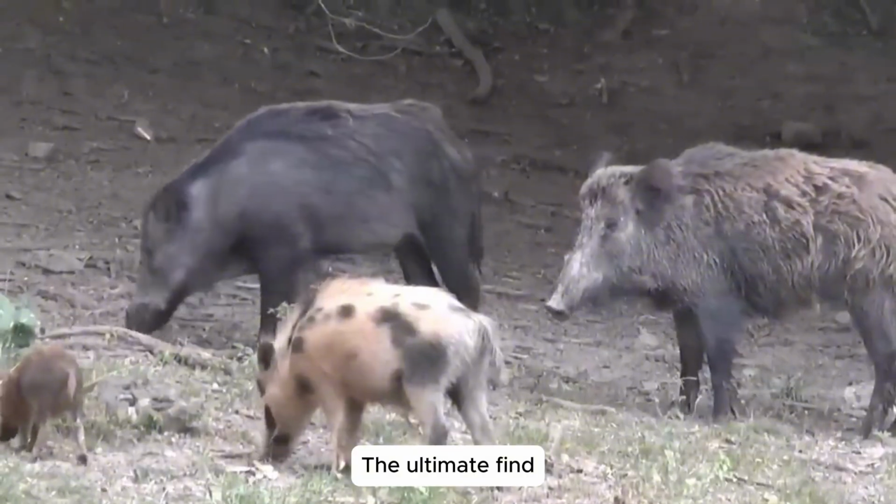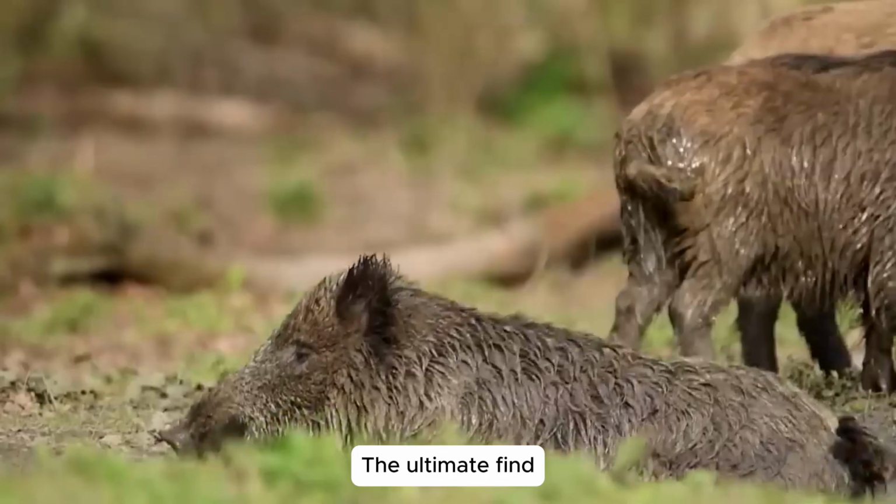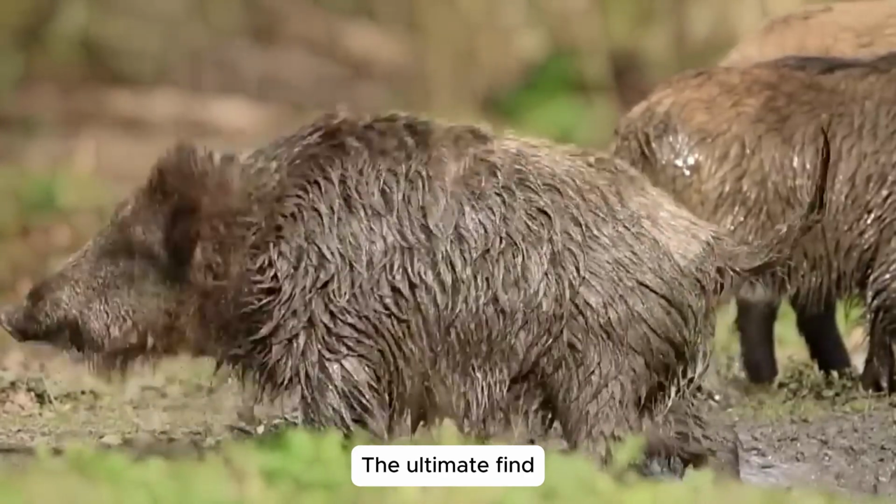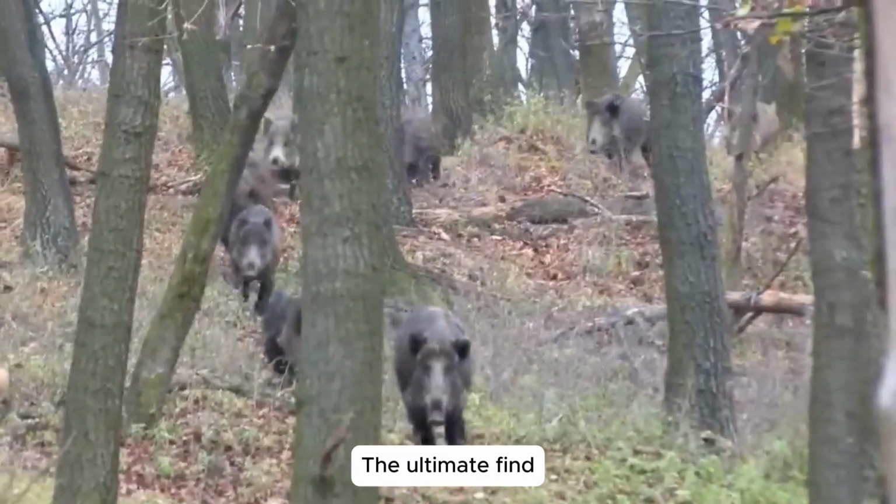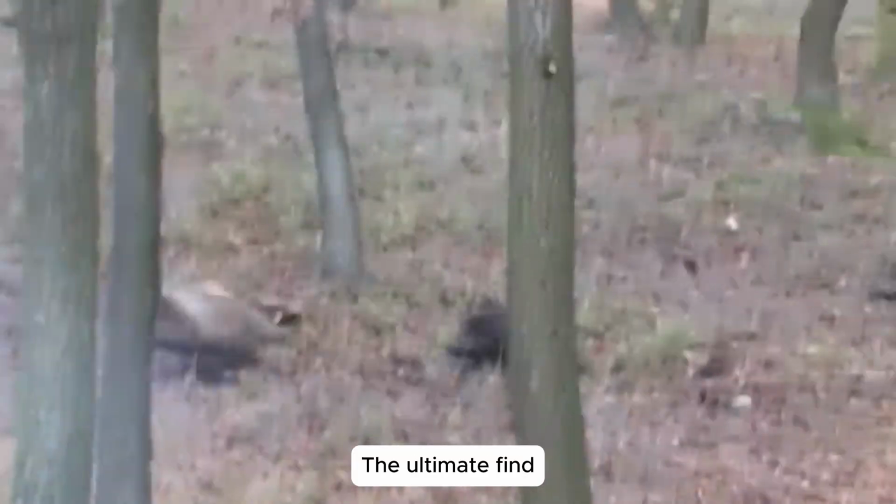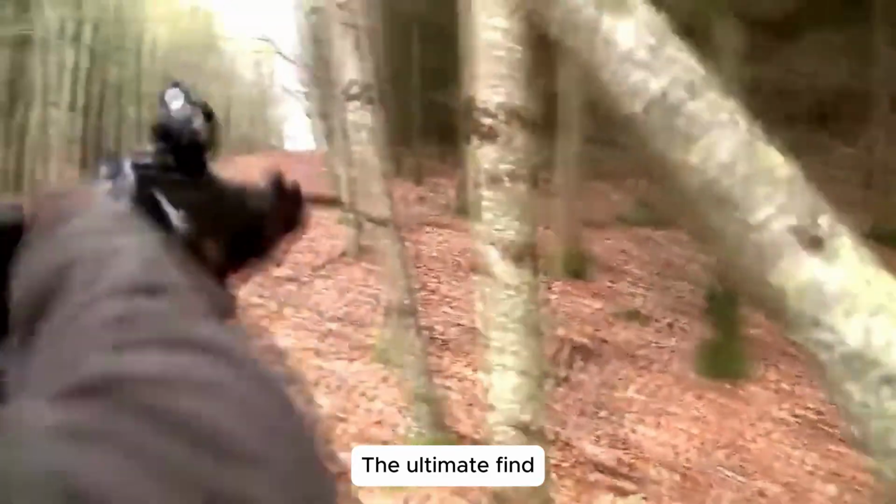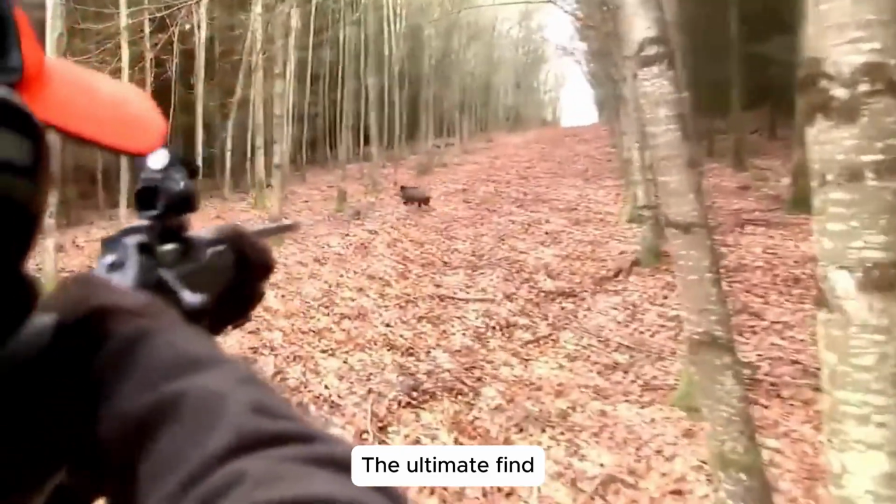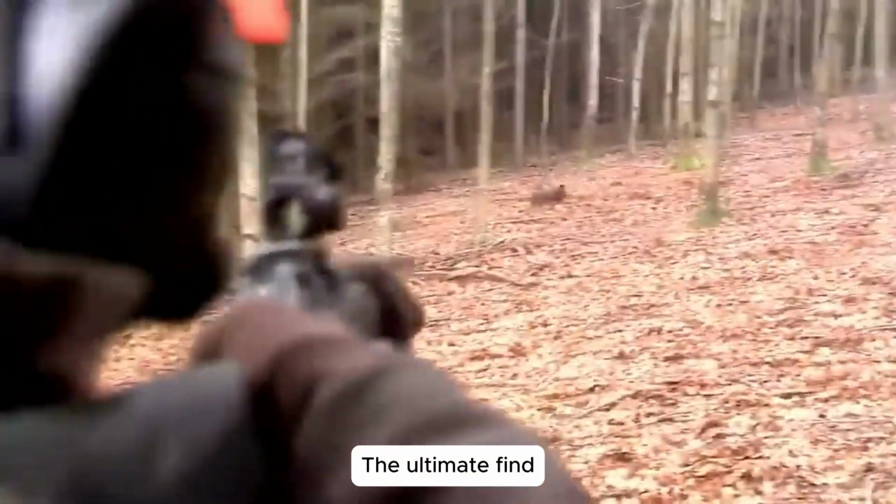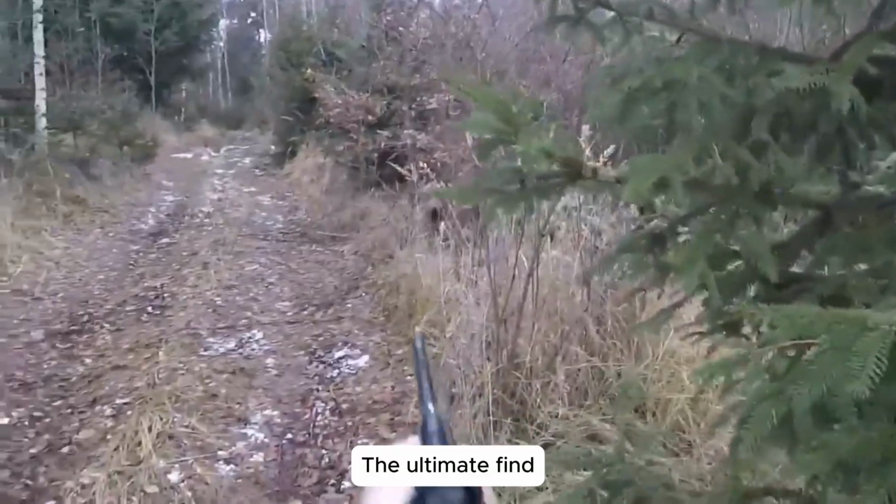Across vast agricultural regions of the United States, especially in states like Texas and Florida, wild boars are causing unimaginable destruction. These invasive creatures inflict billions of dollars in losses every year. With rapid reproduction, strong herding instincts, and unmatched resilience, they tear apart crops, uproot soil, contaminate water supplies, and even attack livestock. The land that feeds millions is under siege.